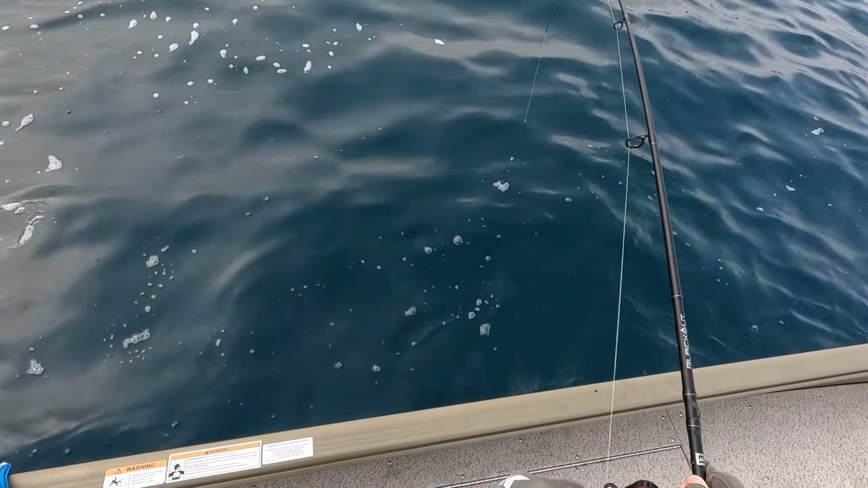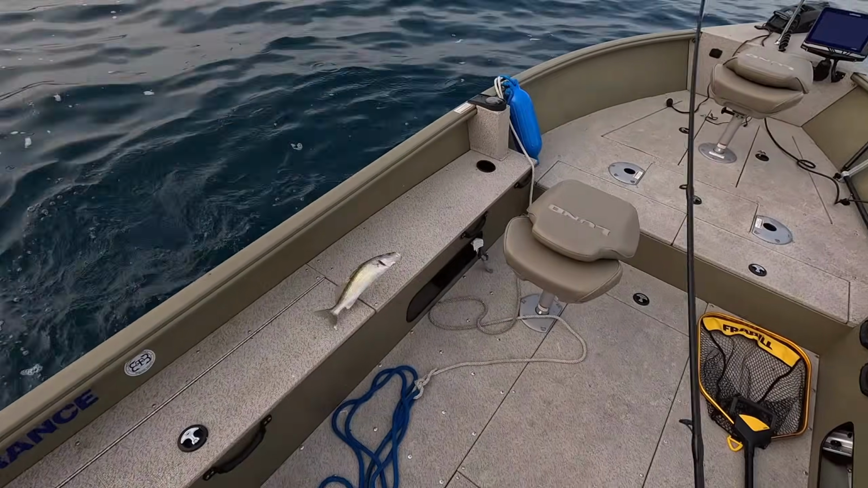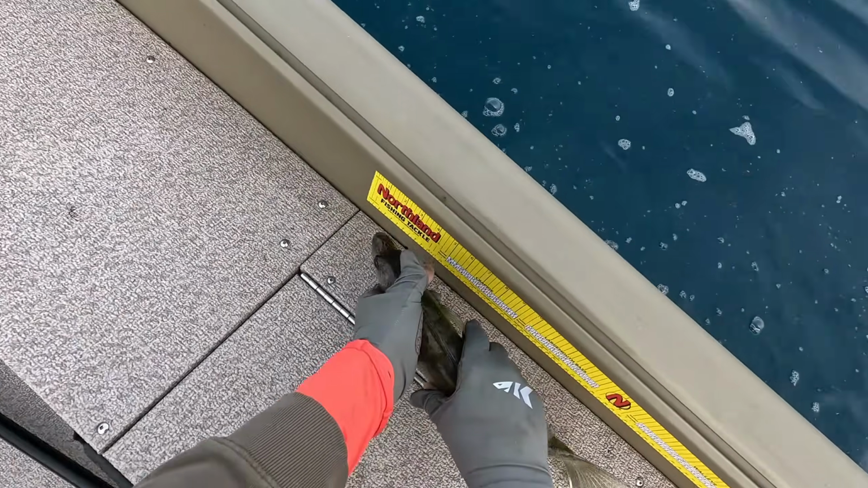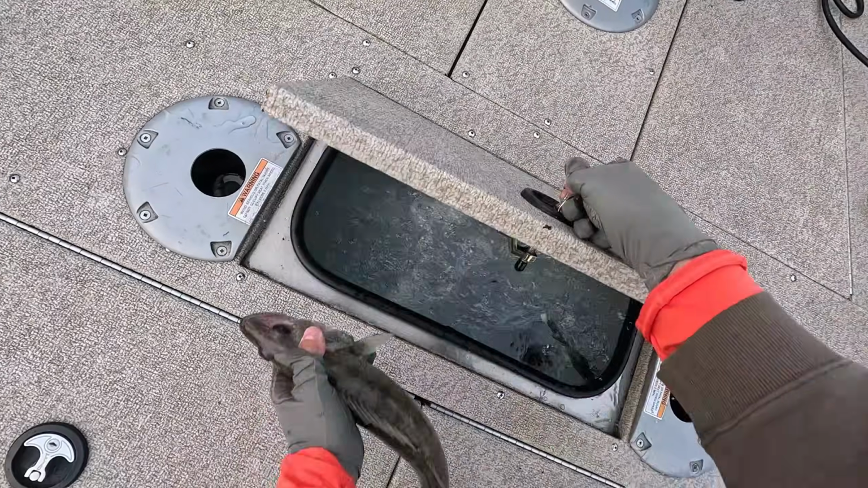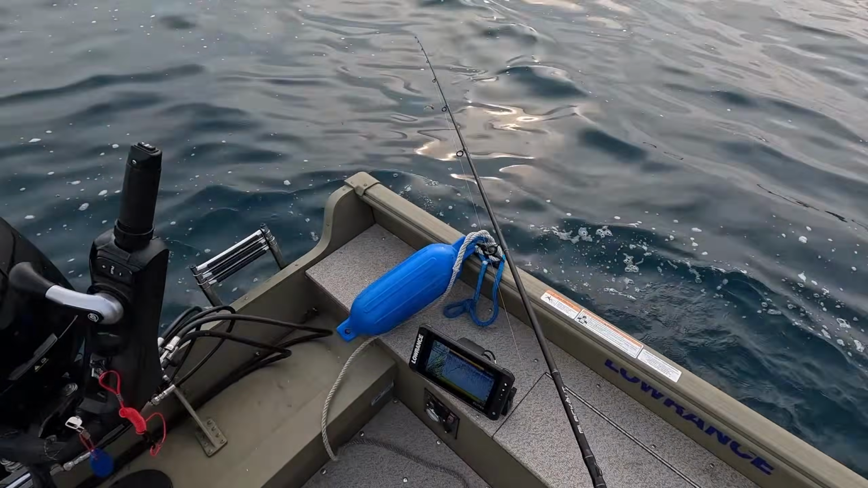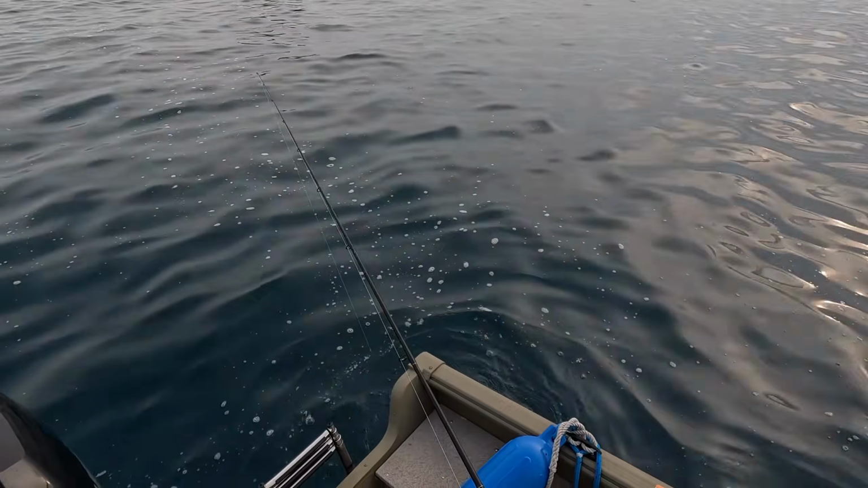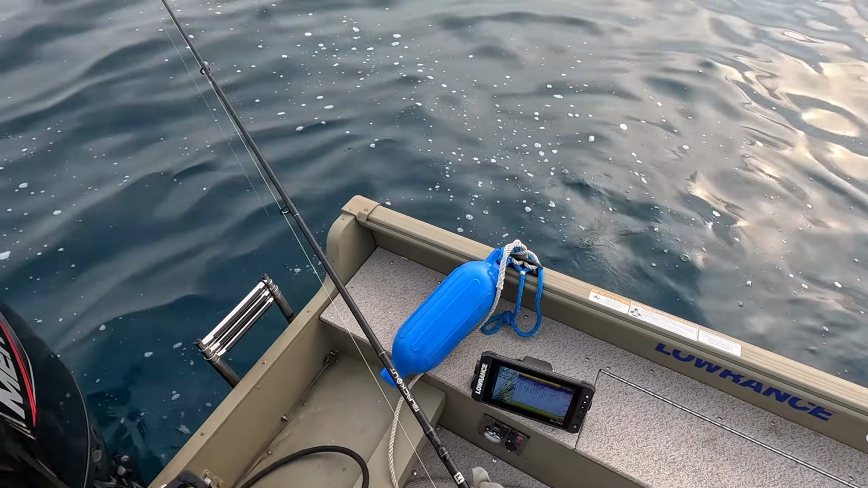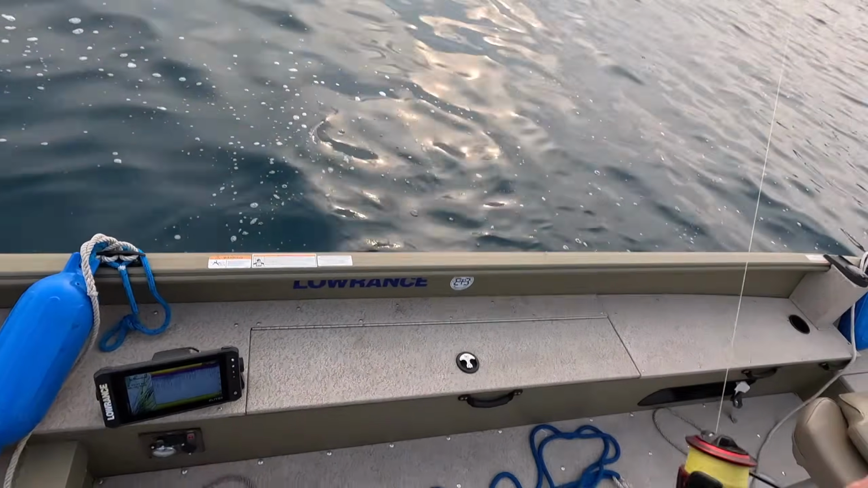There we go. I'm not sure if I got the hook set on camera, but we'll take this one. Gotta make sure that's the right size. Yep. Is it still recording?